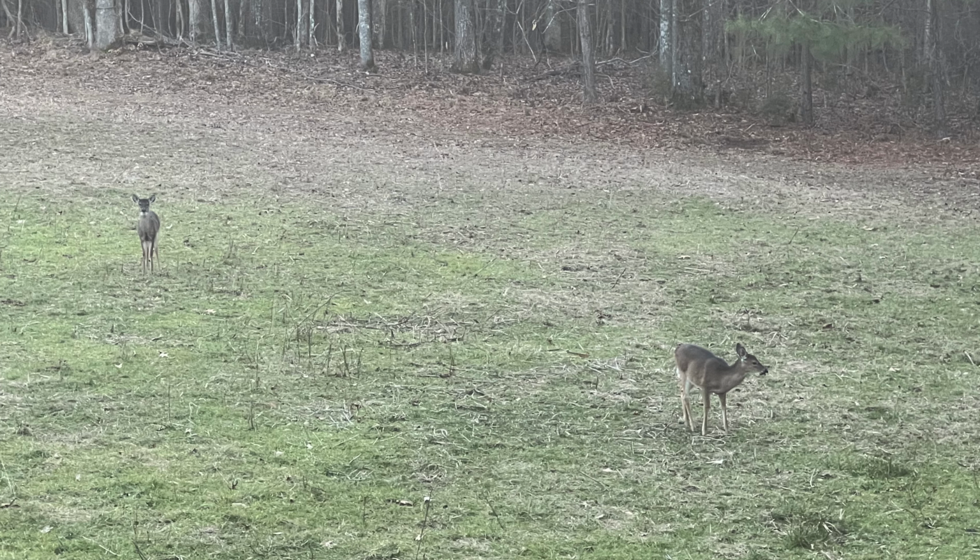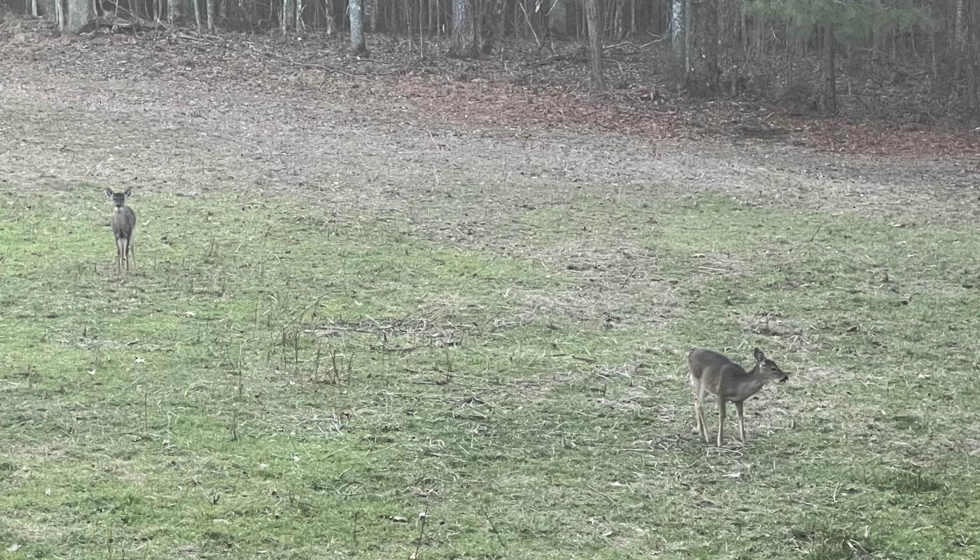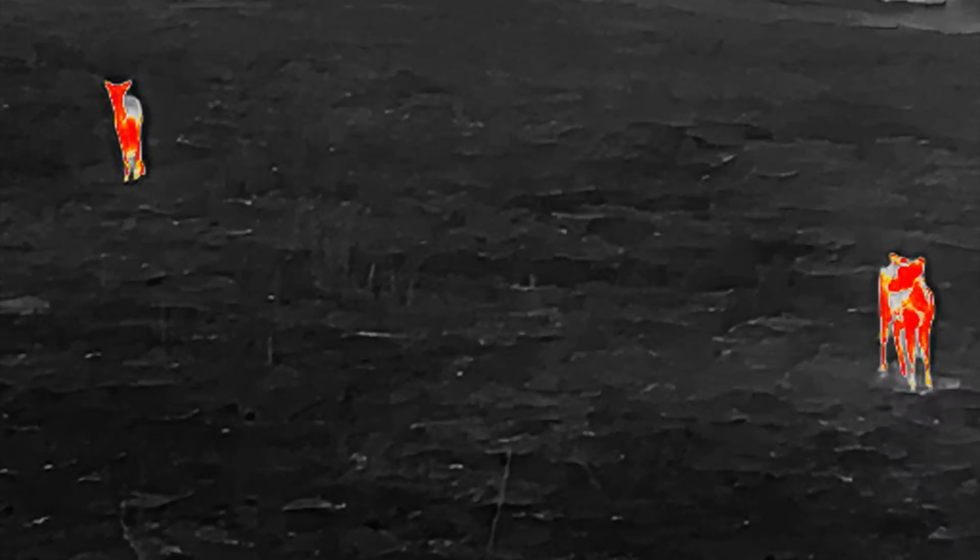Here's some deer out in the field 30 yards away or thereabouts. Here's what they look like with a thermal viewer. Very good definition of what we're looking at.